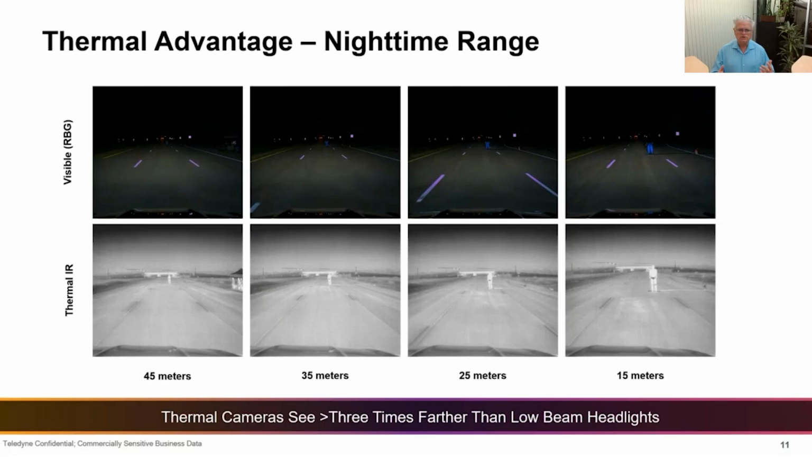And this shows how thermal cameras can detect the thing you most don't want to hit, which are people, very, very far away, allowing the vehicle to gracefully slow and eventually stop.